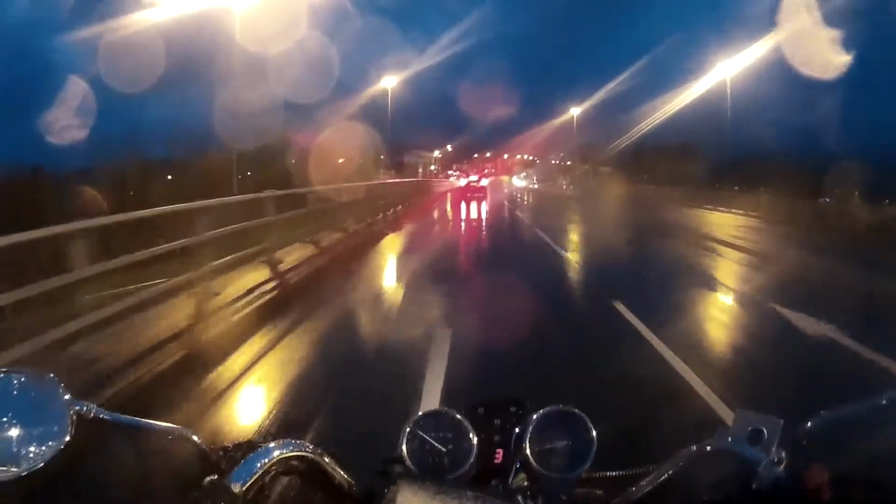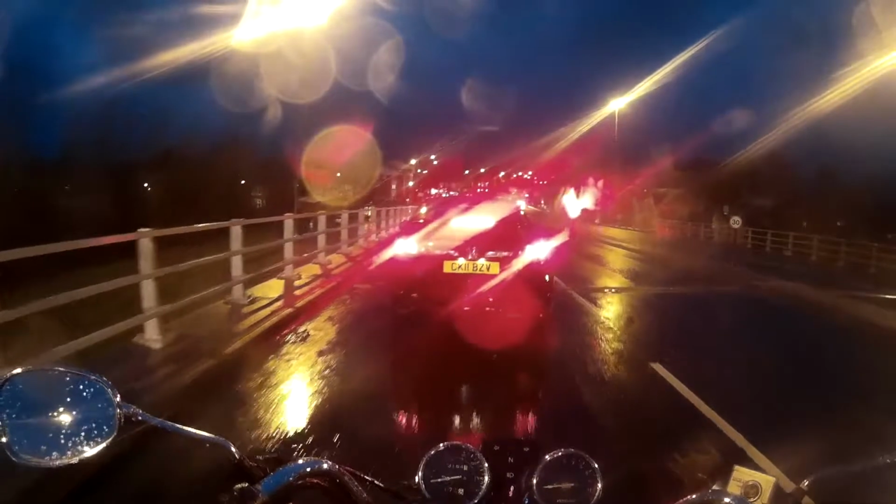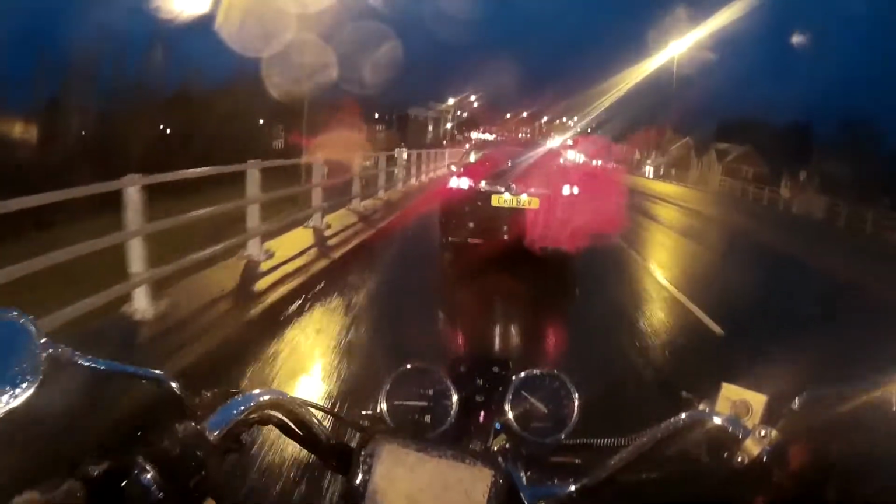Sorry about the swearing. We've been forecast to have gale force winds, and for the past couple of days we have had gusts of up to 80 miles an hour, and I have to admit I have been caught out by a couple of those gusts and had to adjust quickly the position I am on the road.